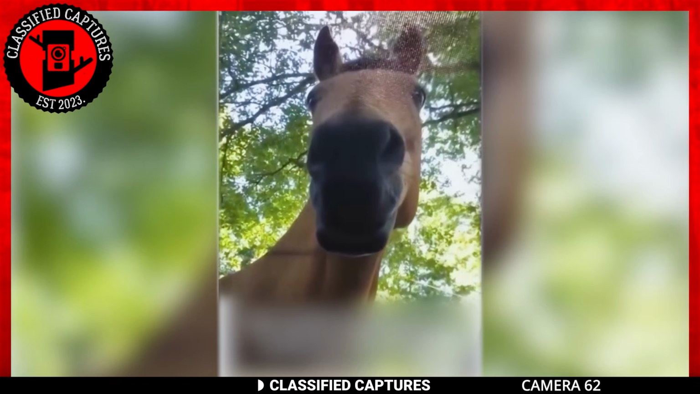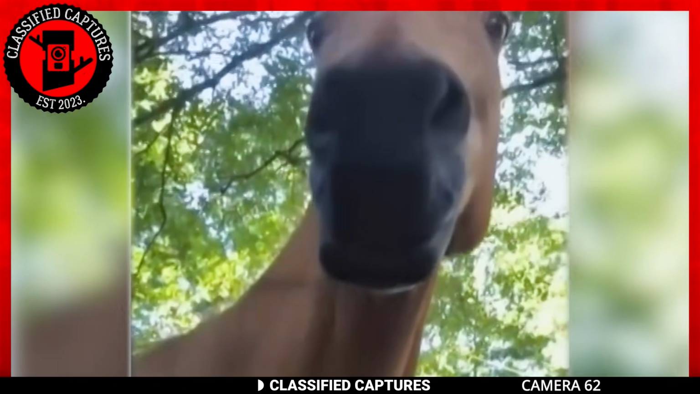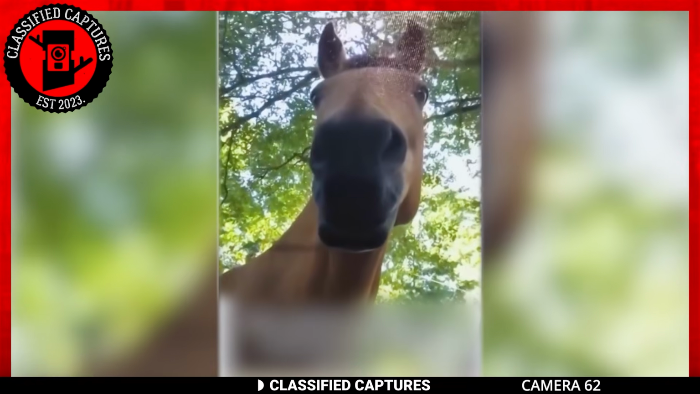The horse probably saw the strange tent in the woods and hadn't seen it before. It might have gone to investigate, which led to what you're seeing on the screen. The camping woman was shocked and surprised, and I don't blame her. I would be too if I woke up to a horse staring me down.